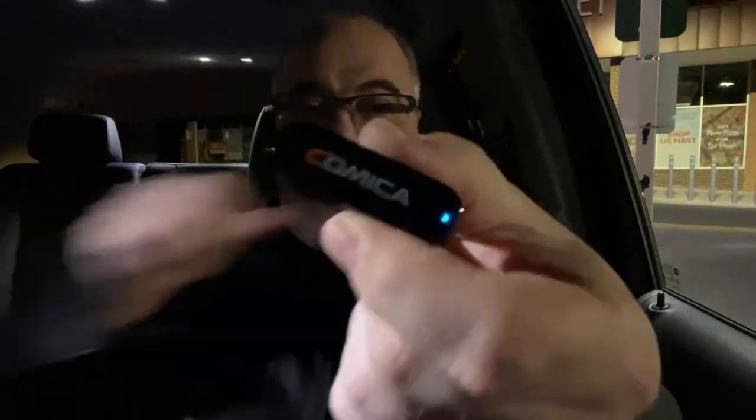So I'm gonna plug this in, and we're gonna see if these mics work. They do not work on Echo. They work on Twitter. We already tested it out. So let me try this. Unplug the phone. It says it's connected.